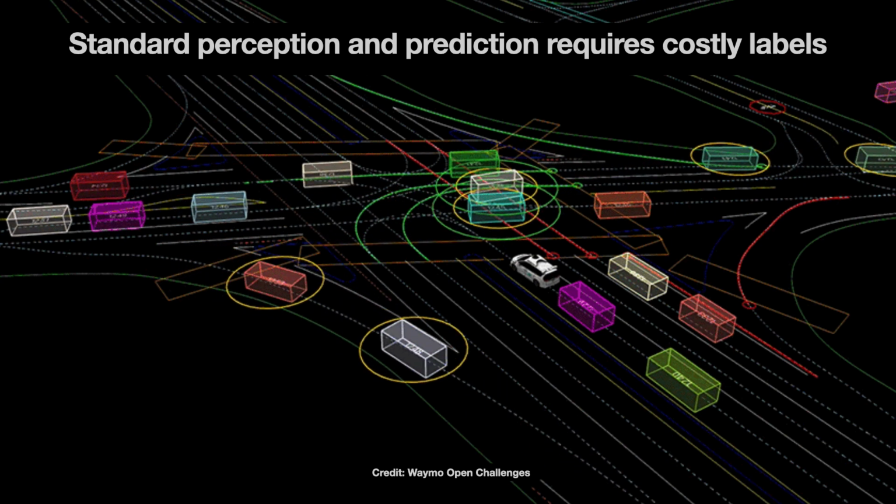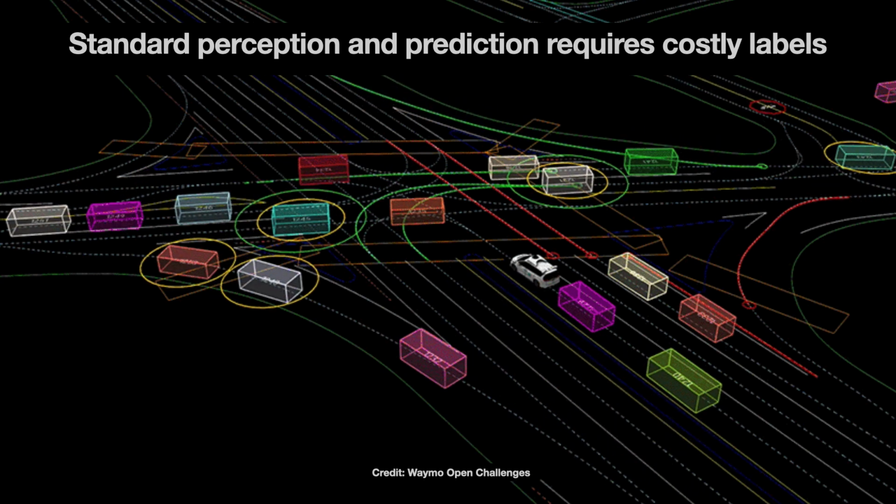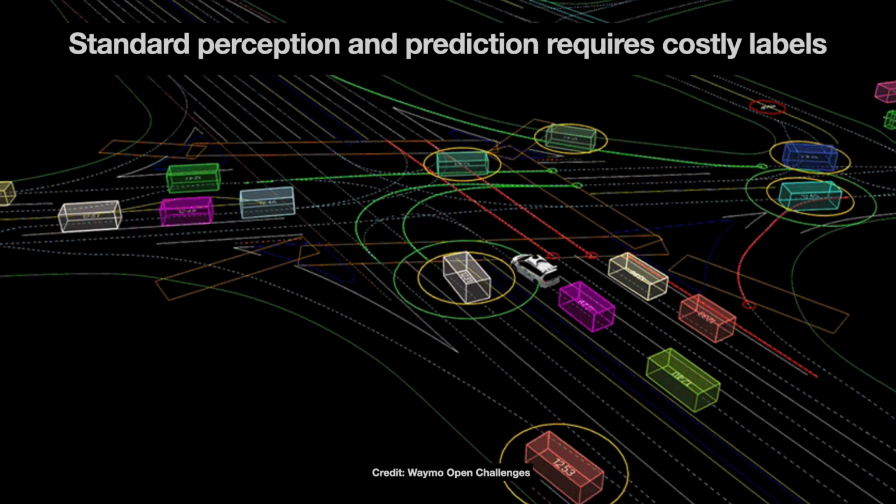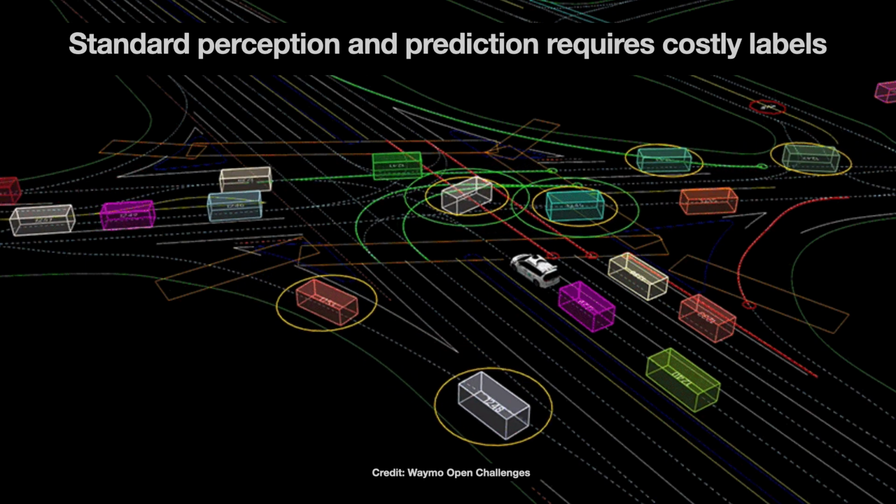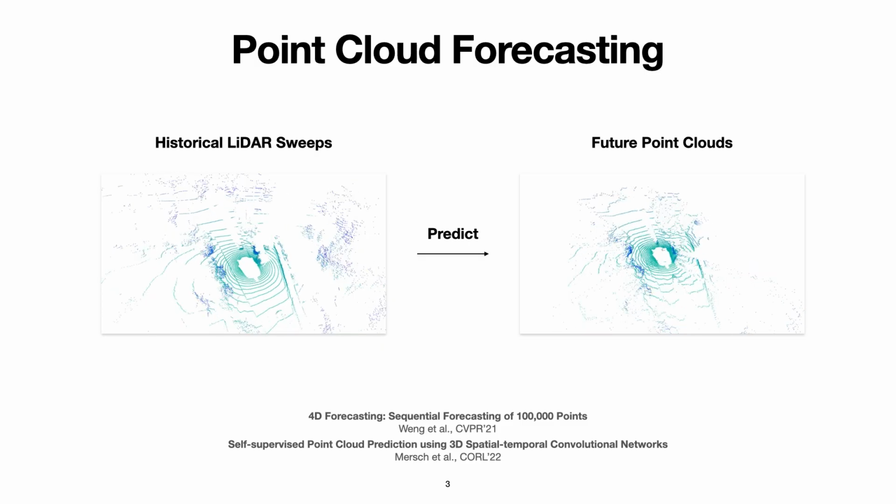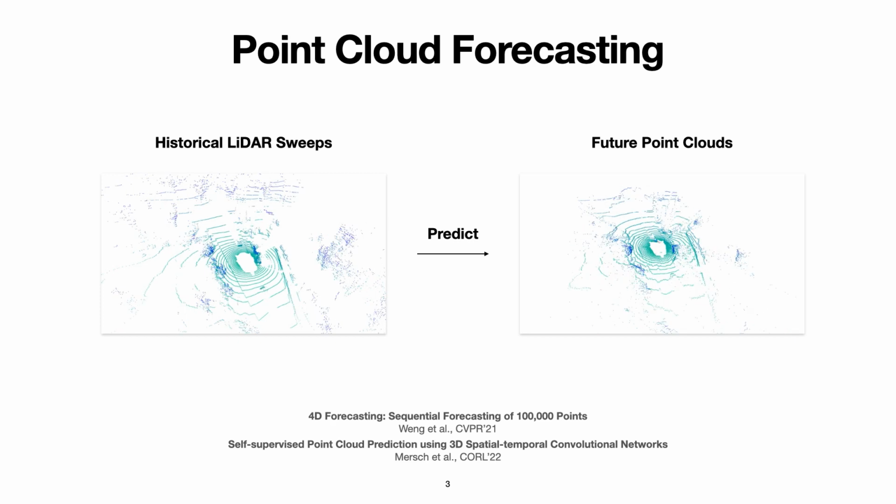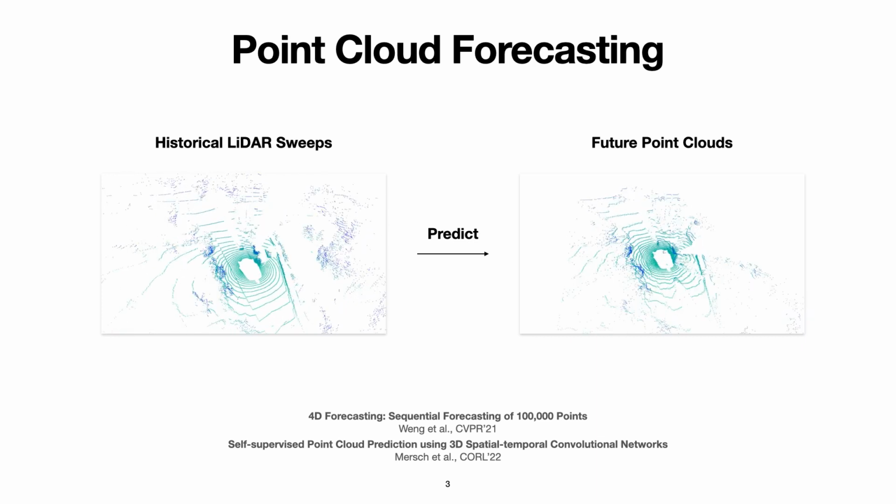For autonomous perception and navigation in the real world, traditional methods rely on costly human annotation in the form of object tracks, labels, bounding boxes, and HD maps of cities, because of which they can be difficult to scale. In this work, we revisit a self-supervised task called point cloud forecasting, which does not require any annotations and is scalable. This task takes in a set of past lidar point clouds and attempts to forecast the future lidar point clouds.